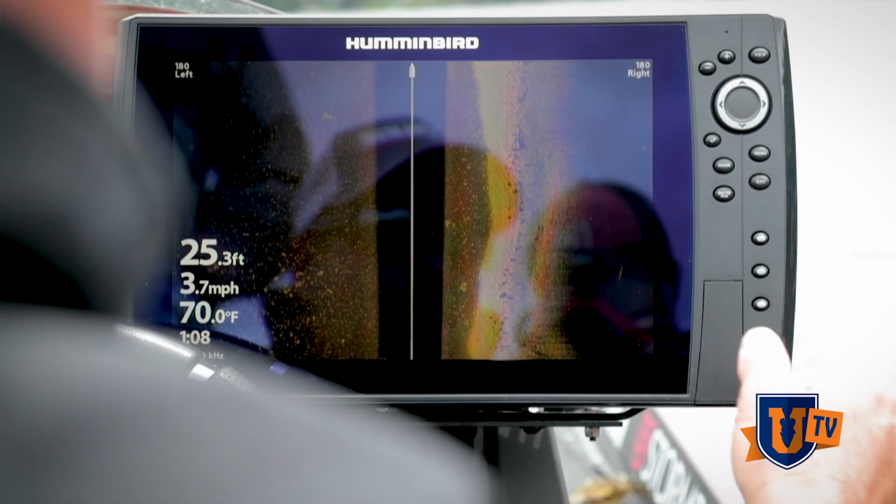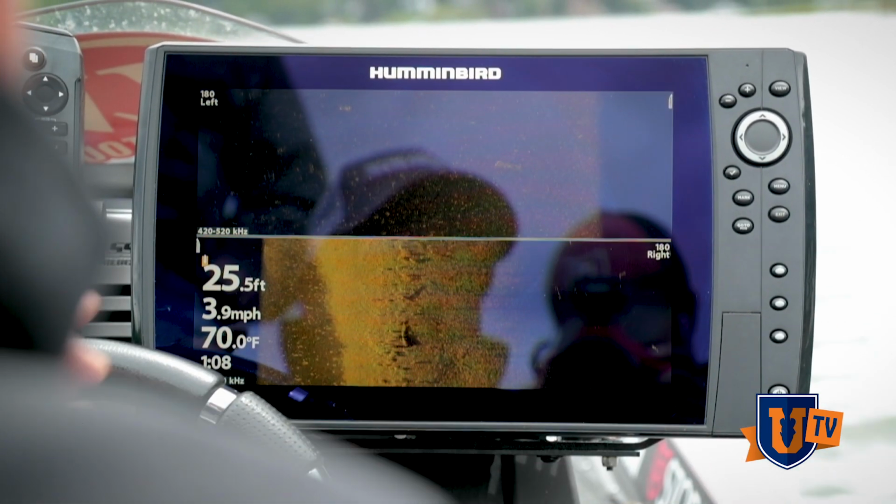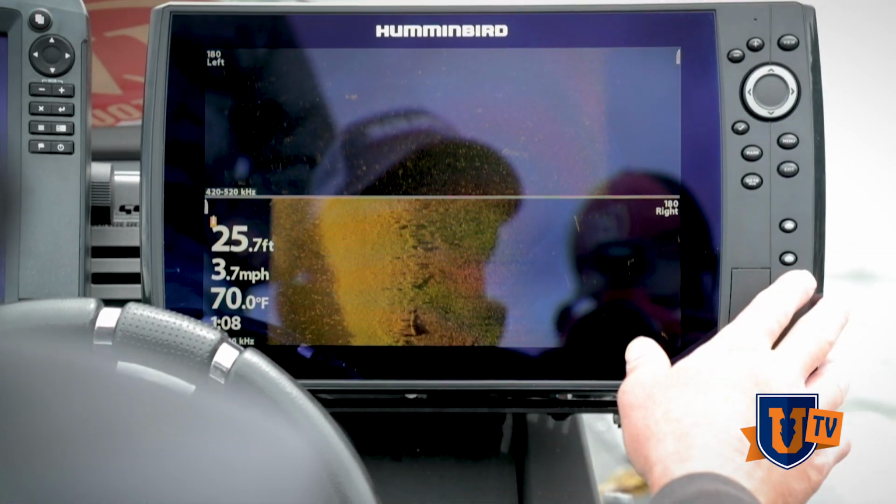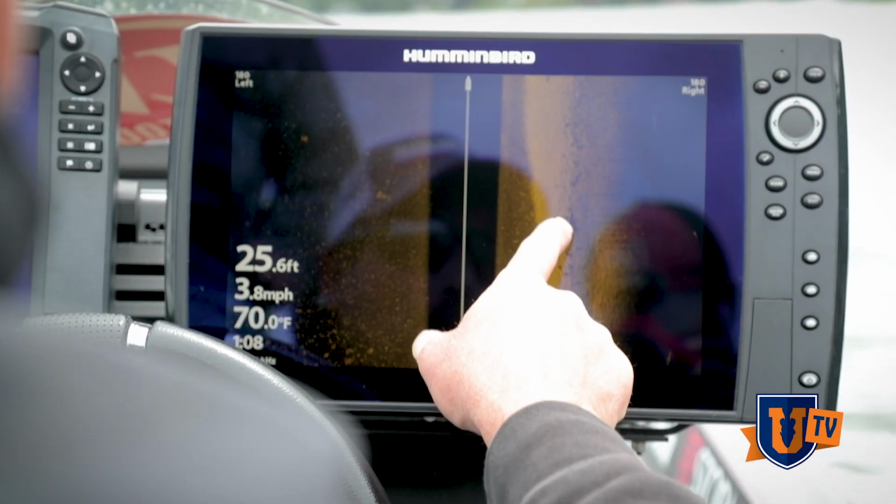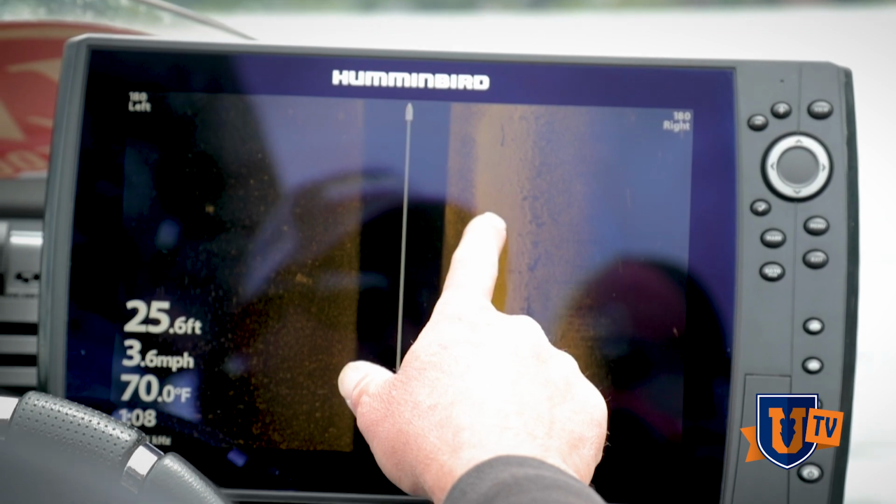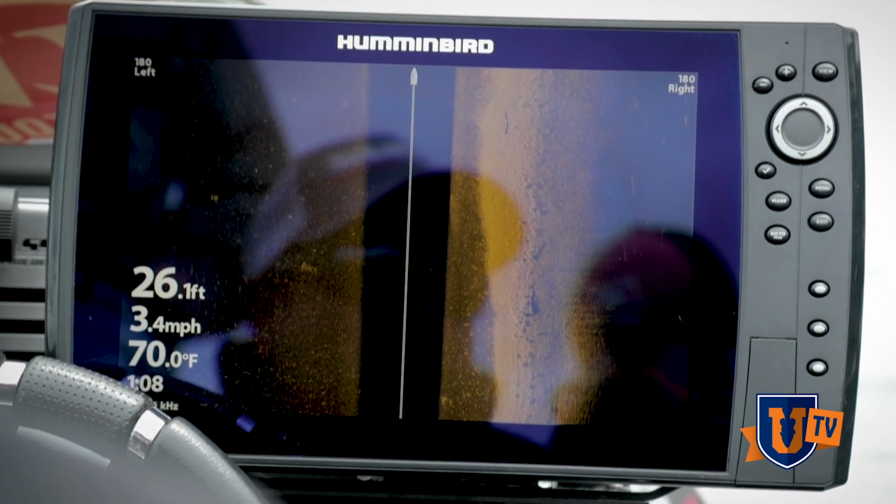12 inches. So if I've got my shortcut button set to my top and bottom view, now I'm looking at 180 feet on 12 inches. So I've got so much more detail. You can see the difference in the detail. Like right here, this is a rock vein on a drop off. You can tell this is soft bottom and then it's coming up on the hard bottom, the slope, and there's a rock edge right on that slope where it breaks off flat and goes up to the bank.